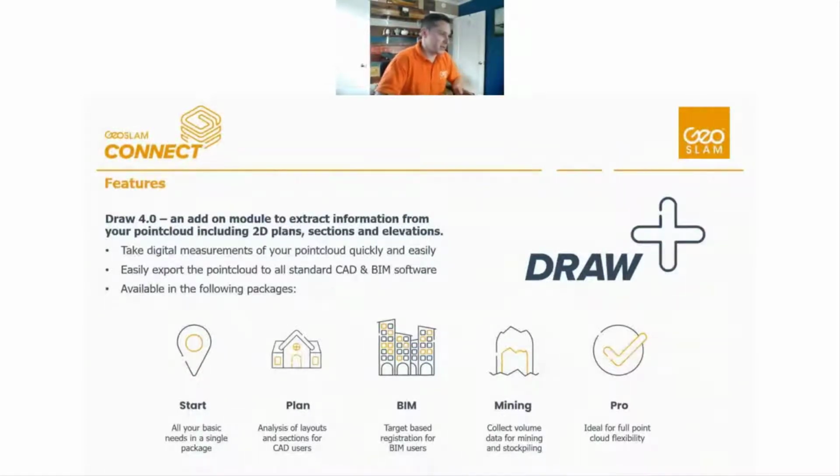So we offer a few different modules of this. The basic version is the Start module. The Plan module allows you to do a lot of 2D workflows. The BIM module allows you to go more into 3D and extract 3D elements. Mining has some tools around volumetrics and other meshing and things like that we can do for the mining industry, and then the Pro package pretty much gives it all to you right away.